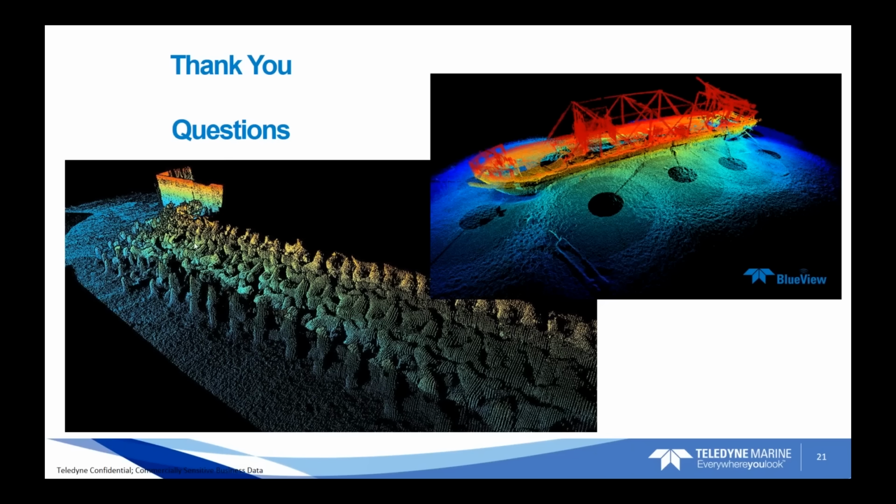The data that you're seeing here with the tetrapods was specifically collected with the BV5000 on a pole, and the pole had a TSS DMS05 product. That's a motion sensor, pitch and roll, and heave sensor. And then the GPS position was collected with a Hemisphere GPS antenna using RTK positioning.